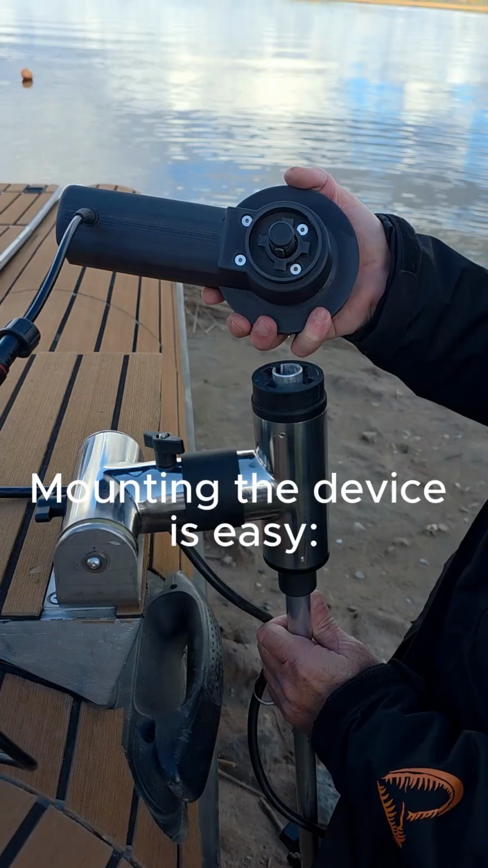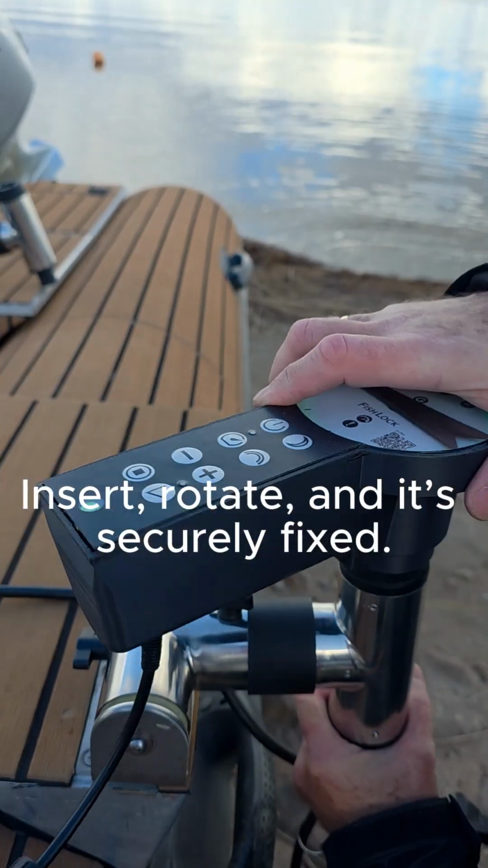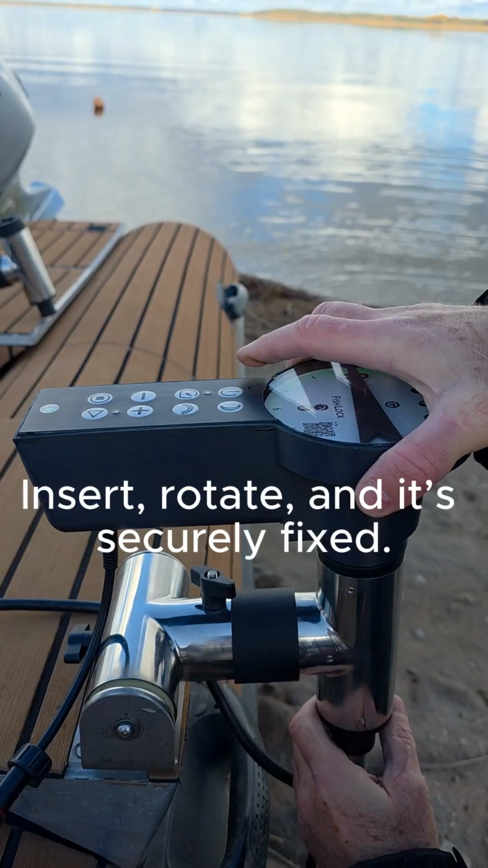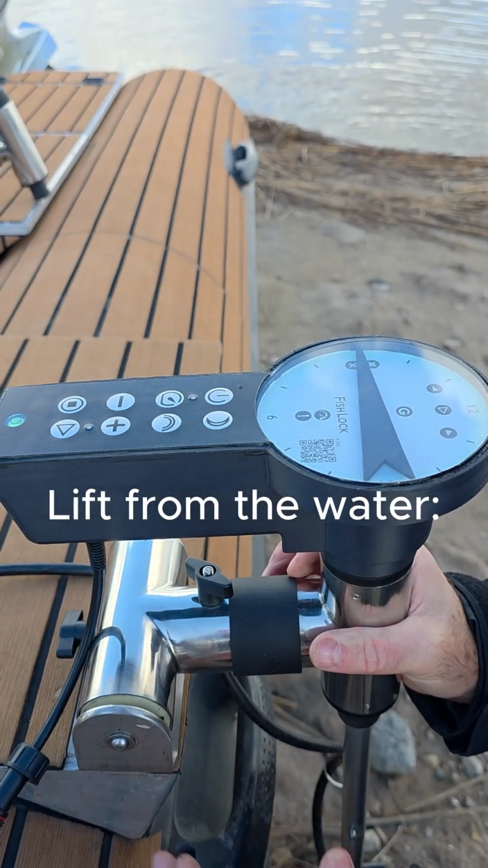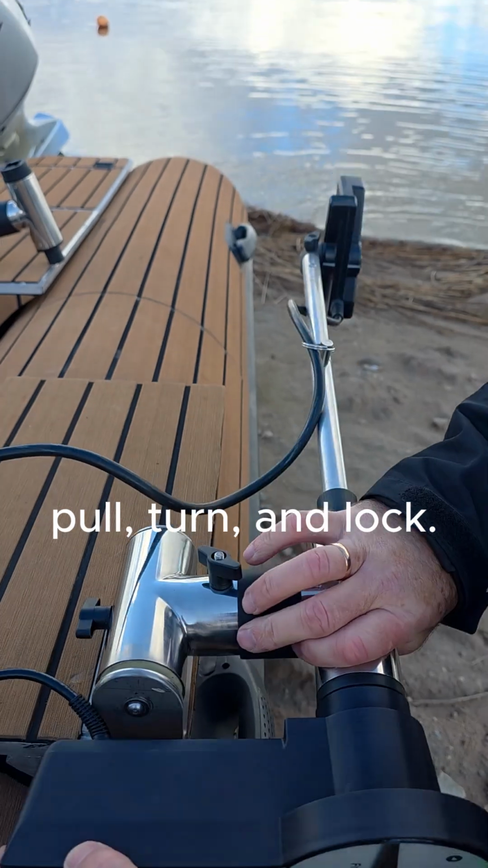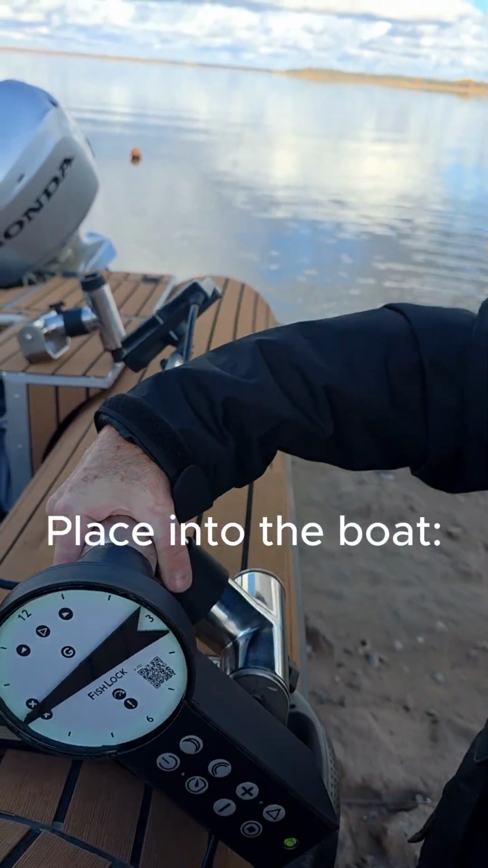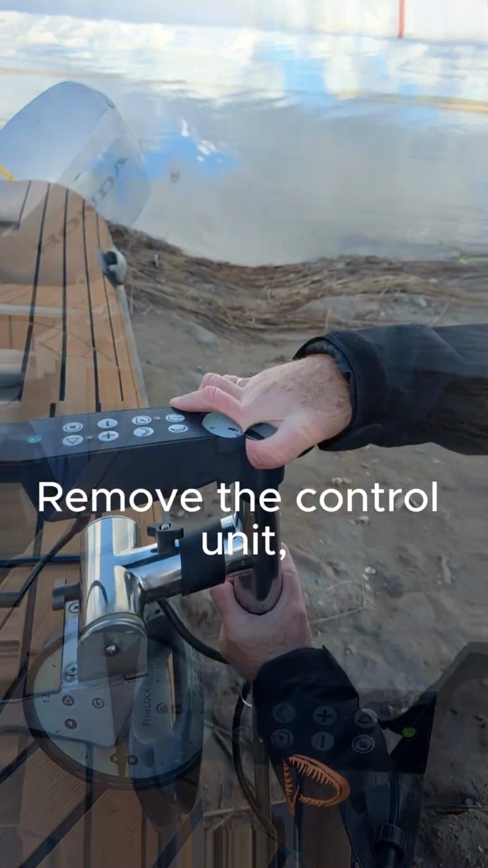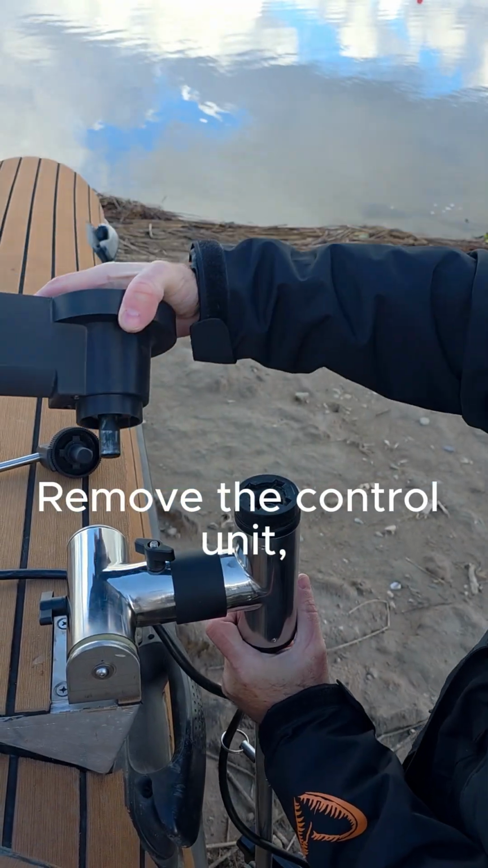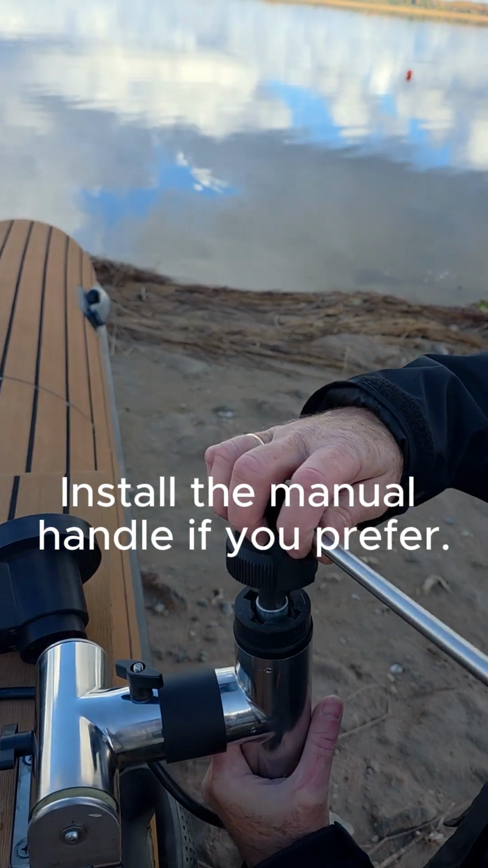Mounting the device is easy. Insert, rotate, and it's securely fixed. Lift from the water, pull, turn and lock. Place into the boat, pull, turn and lock. Remove the control unit. Install the manual handle if you prefer.